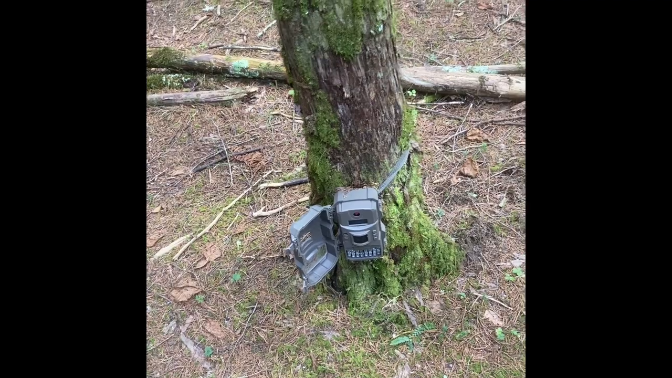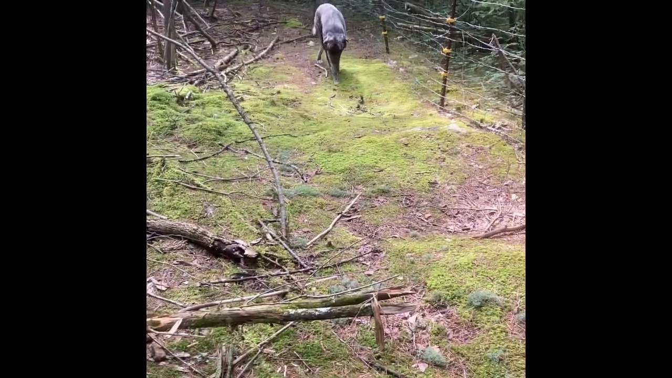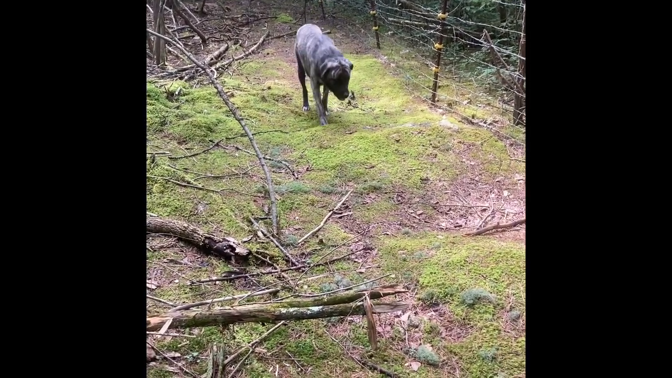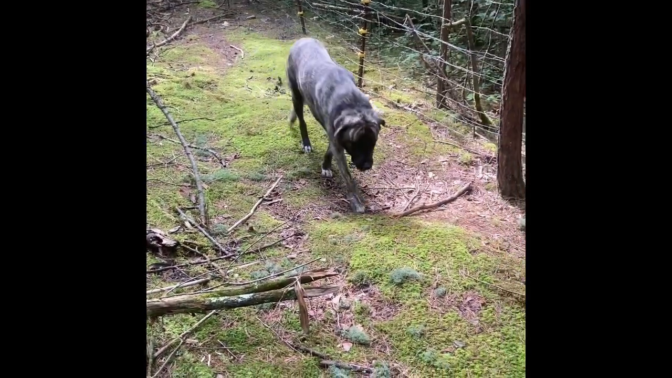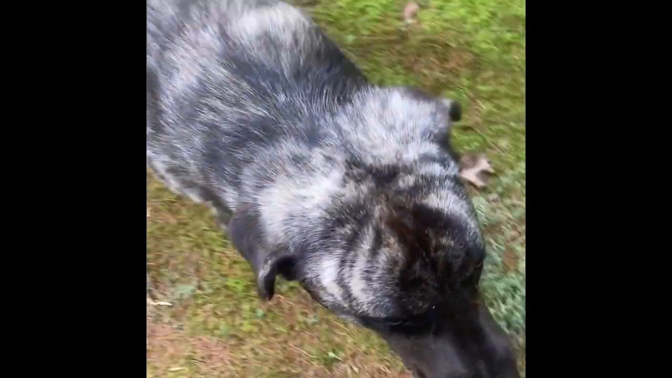So now we do have another possibility, but I'm kind of doubting that's what happened. I could be wrong, we'll find out for sure. But we got our Anatolian Shepherd here, Smokey, back on this side of the property now since the predator attacks. And say hi, Smoke.